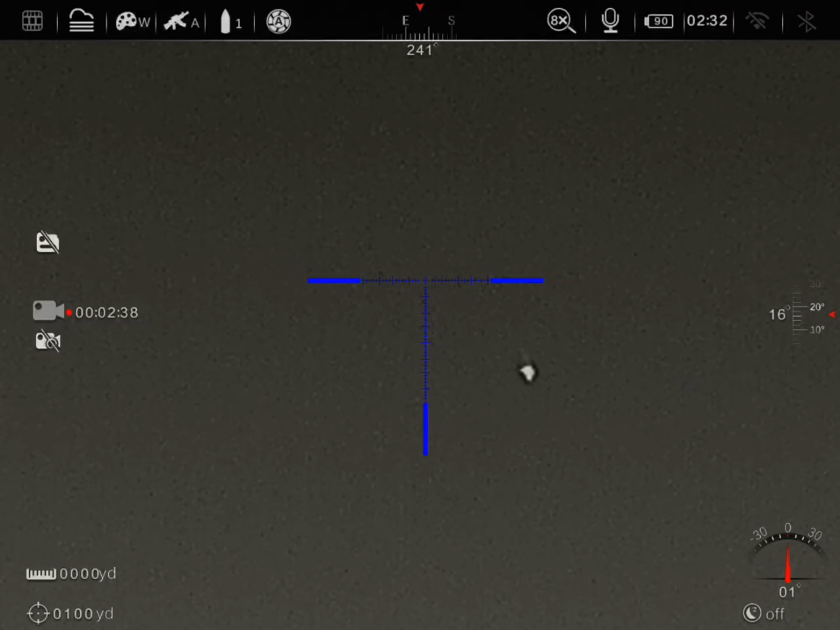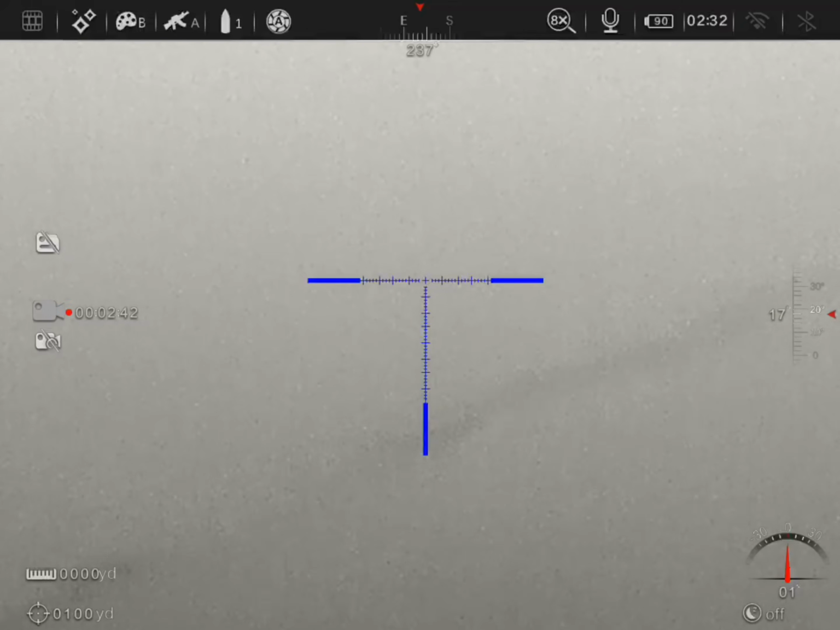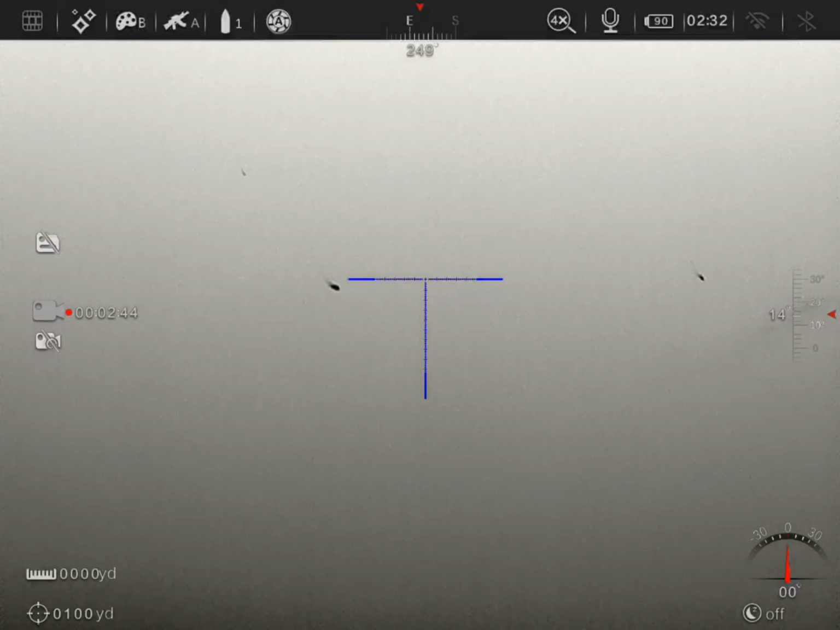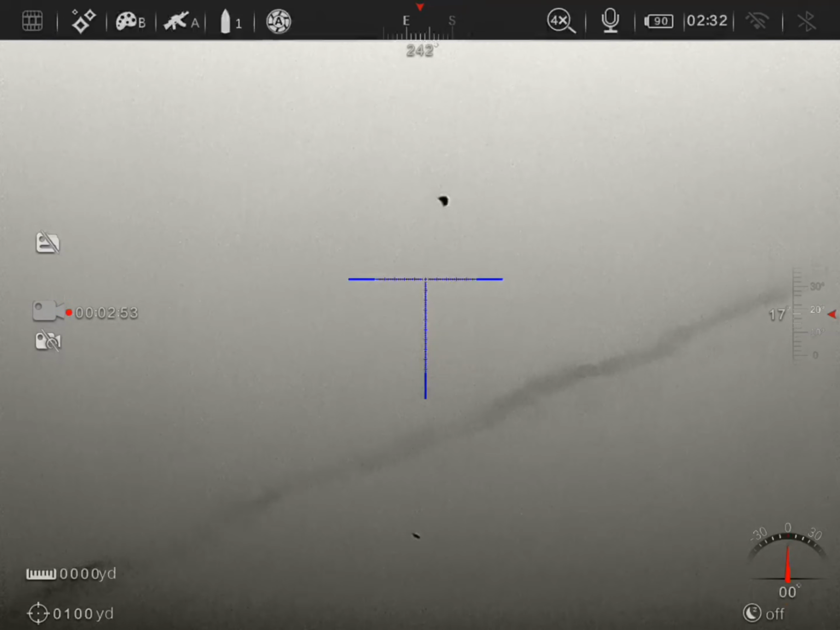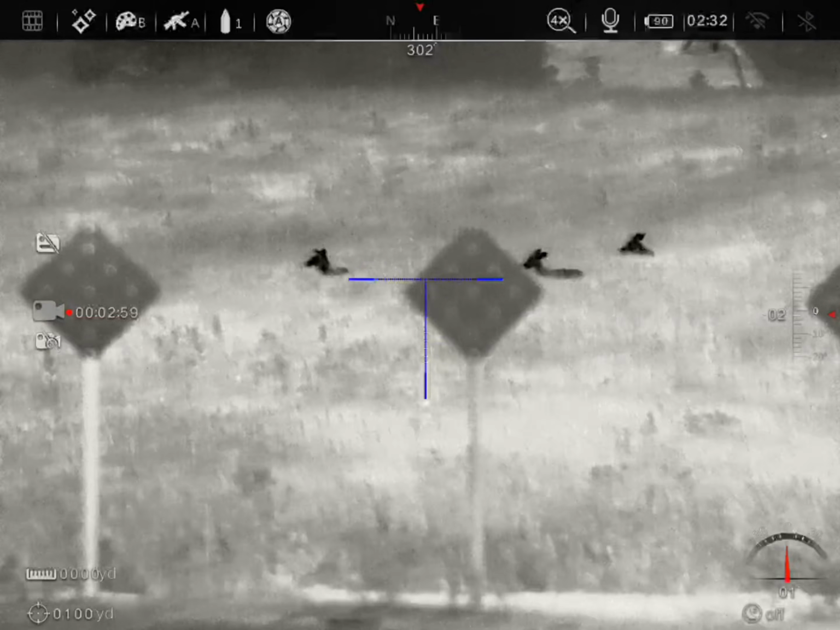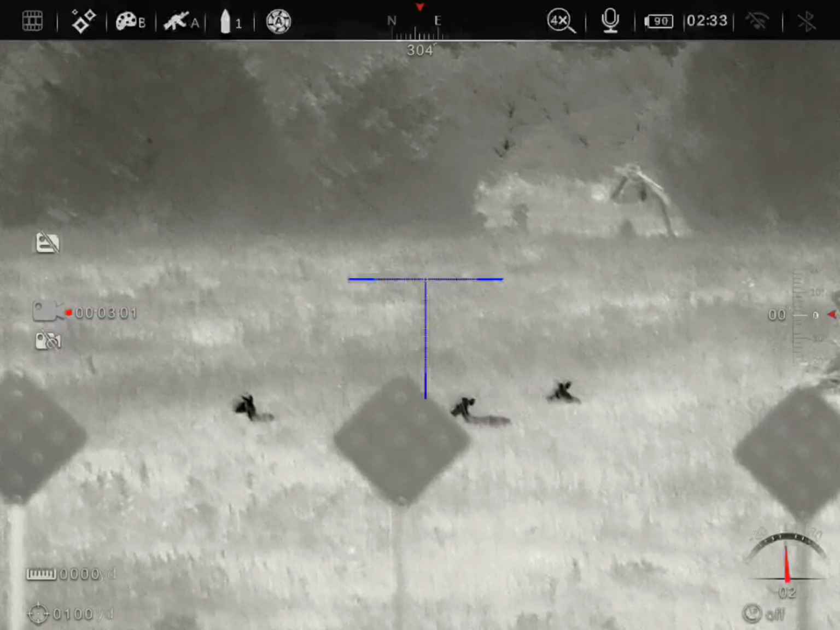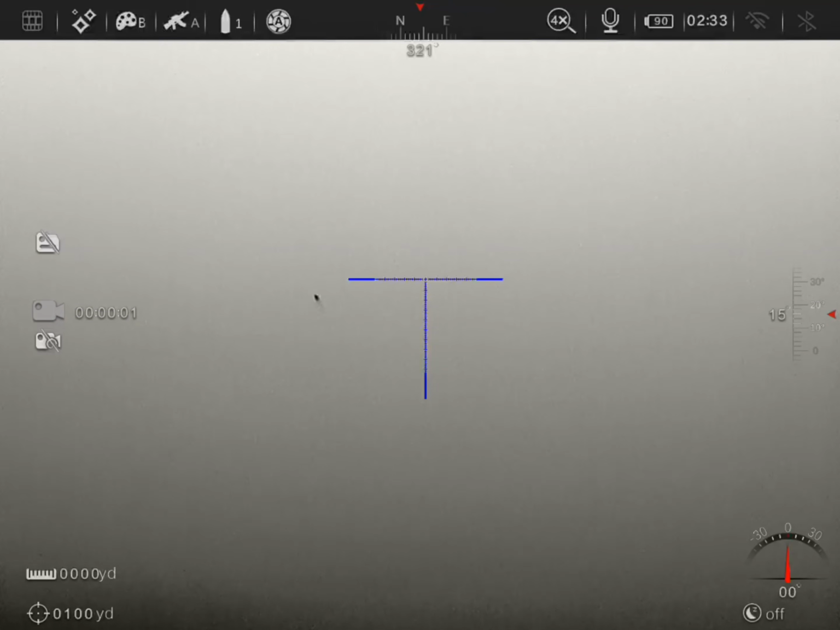You see in outline mode, it shows its wings. Here, still in focus. It's getting out to distance.